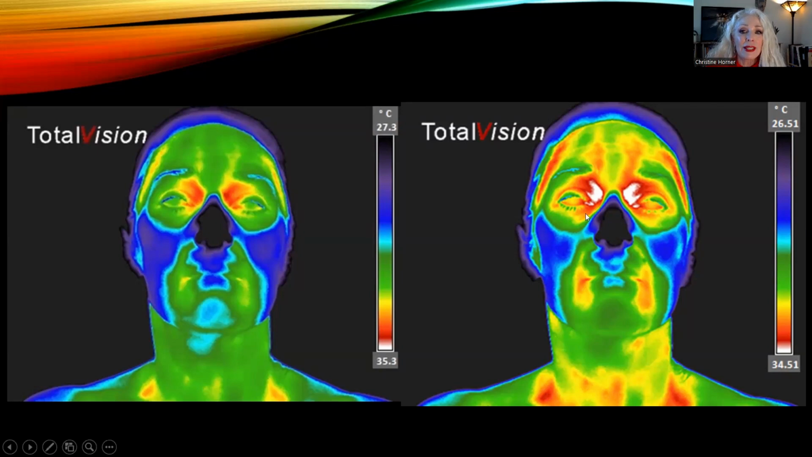So we'll see these heat patterns under the eyes, and that tells us that there's inflammation in the maxillary sinuses. Those are the sinuses that are most involved with colds, allergies, sinus infections. So thermal imaging is excellent for dental issues.